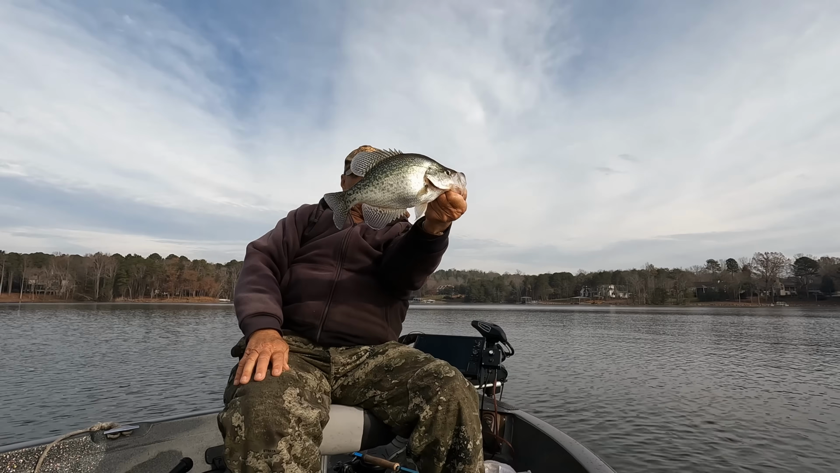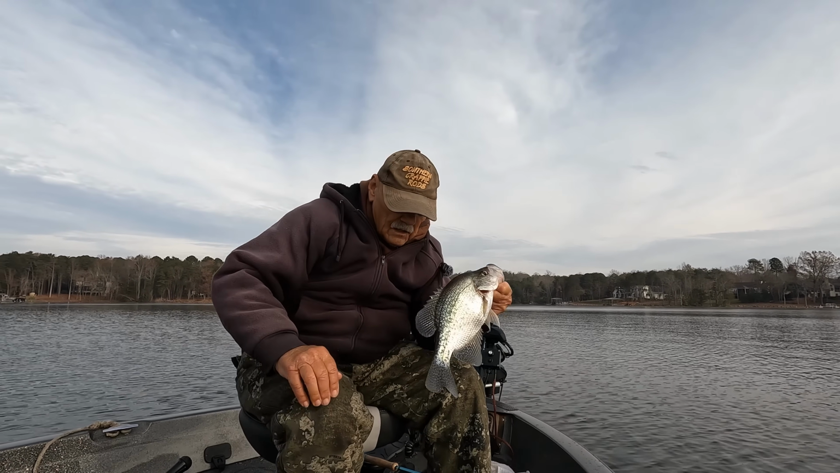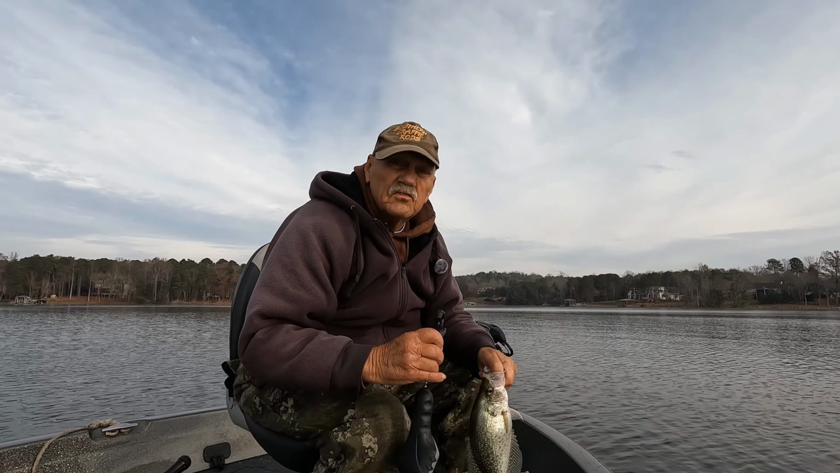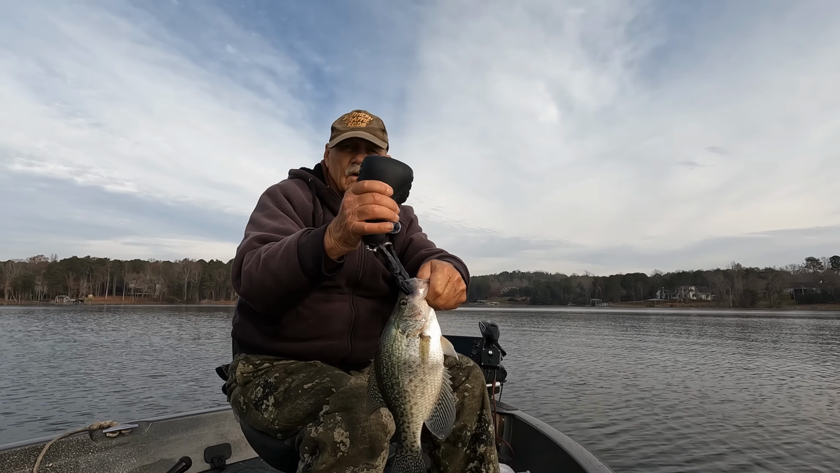Let's see here. I'm gonna say that is a 160. What y'all think? I'm gonna go 160. Look at him real good.